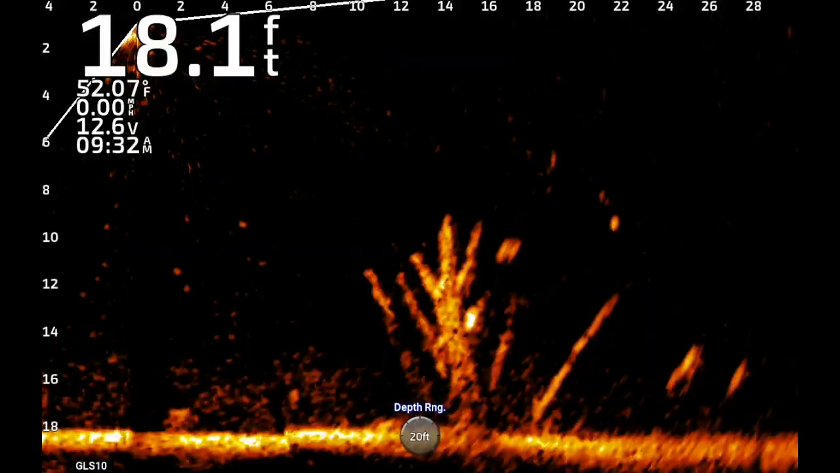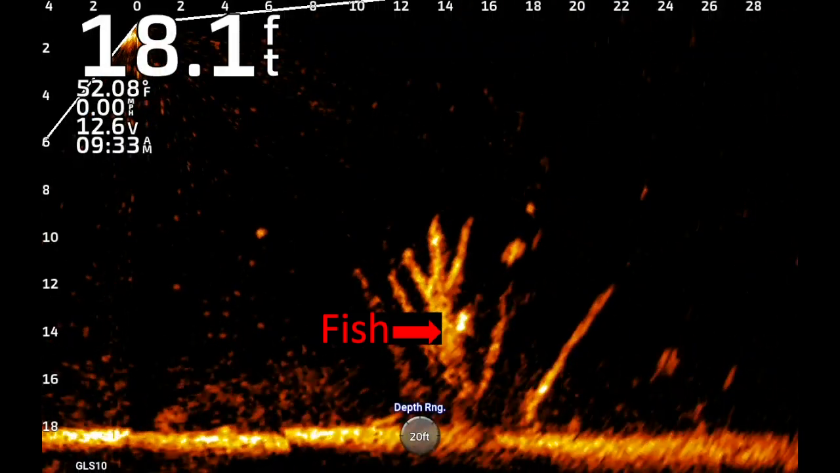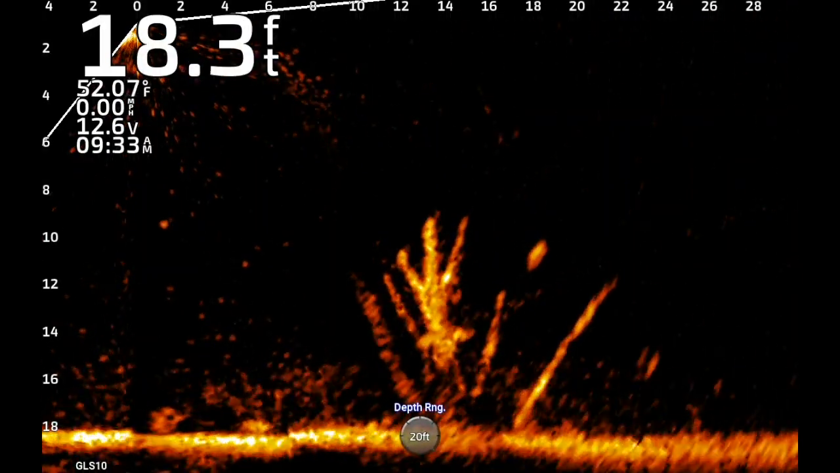Sometimes you're presented with more than one opportunity on the same bush. You can watch my bait go by the top crappie. He doesn't even turn on the bait. So I drop it right down to that one that's sitting in the bush, and he ended up wanting it.